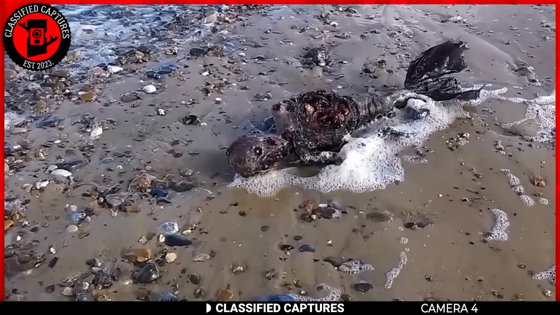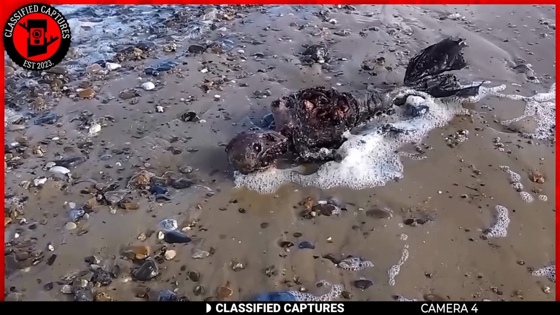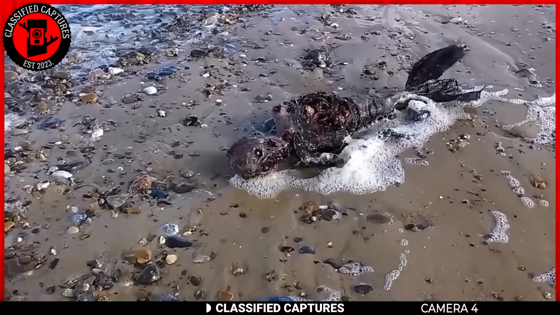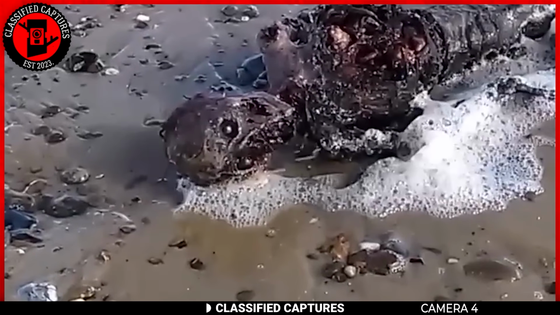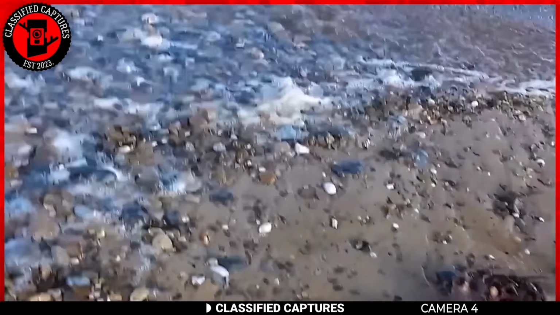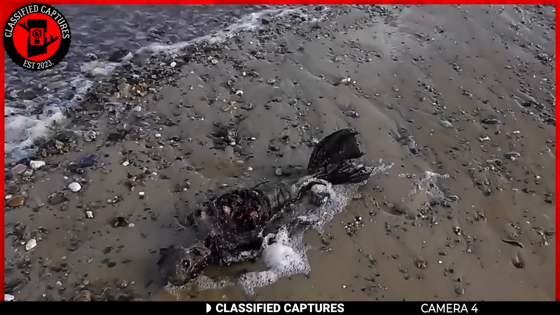However, not everyone is convinced of the mermaid theory. Some skeptics believe that the remains could belong to a manatee or a sea lion, both of which are known to inhabit the waters in the region. However, the skull of the creature looks more human, so that's debatable. Others have even suggested that the remains could be a clever hoax designed to attract attention and media coverage. I mean, I can see why they'd think that.